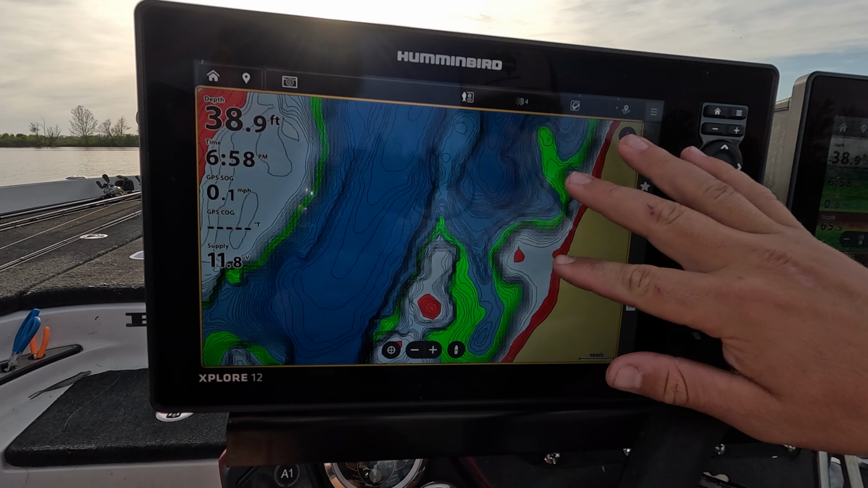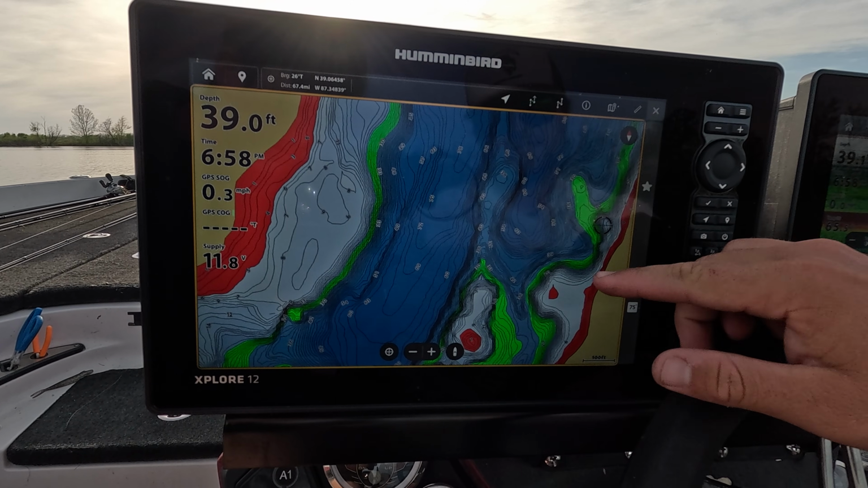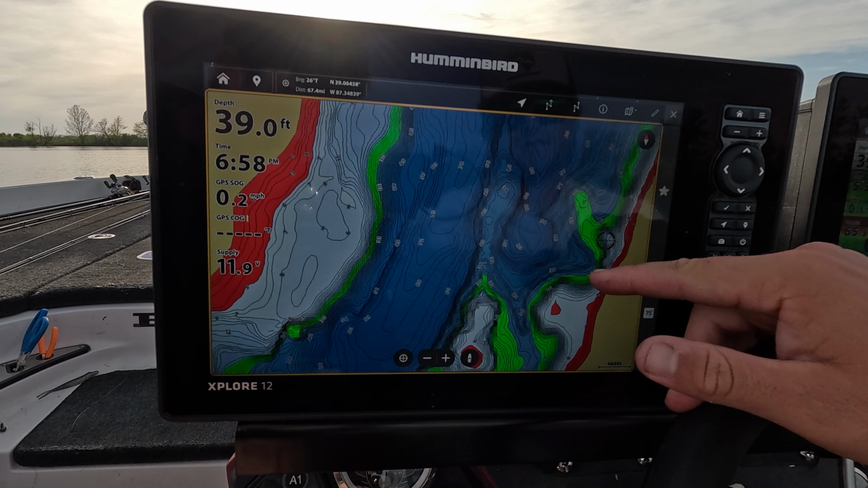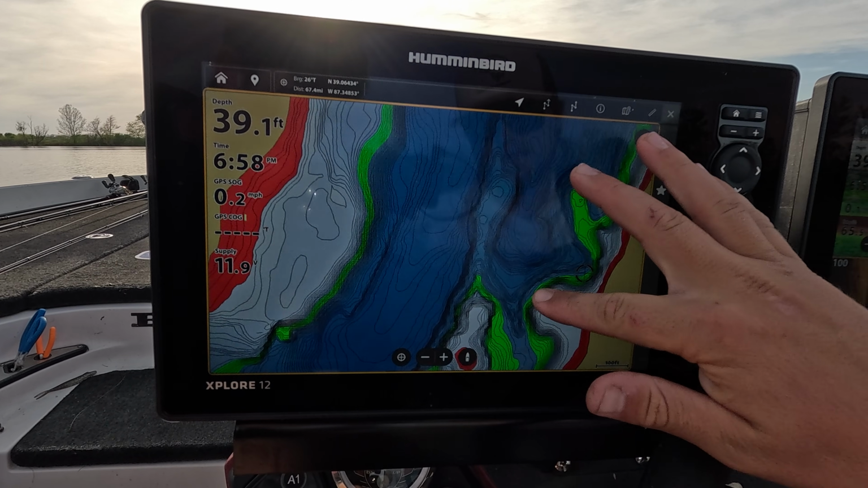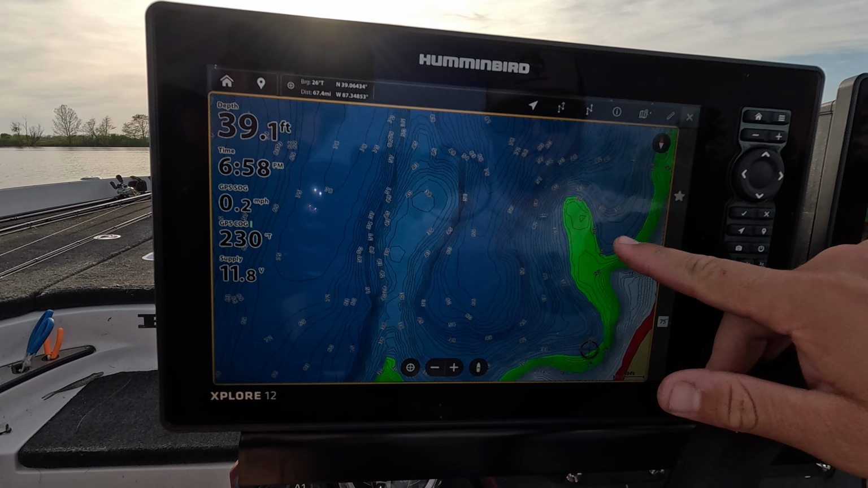But once again, having this map on a full screen when I'm running in a tournament allows me to be safe, see exactly where I am in good detail, as well as help me if I'm idle in this point here. I can really see where my icon on my boat is and be a lot more accurate.